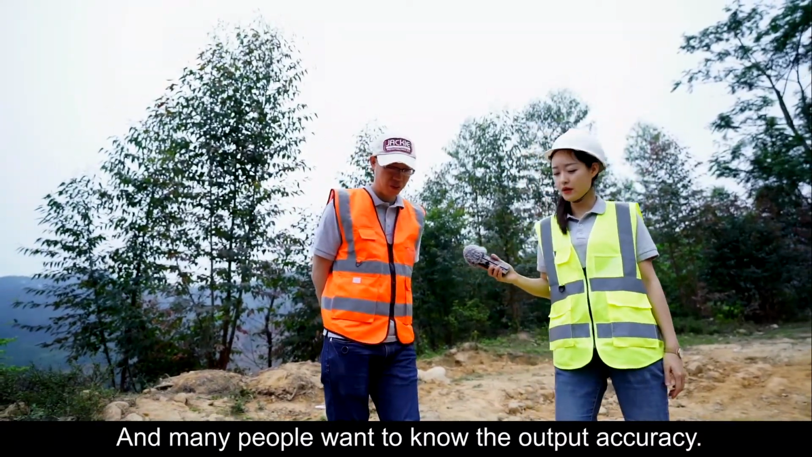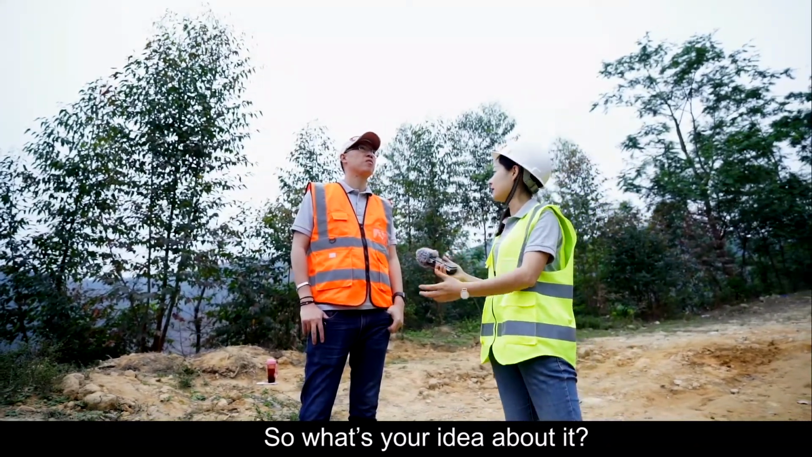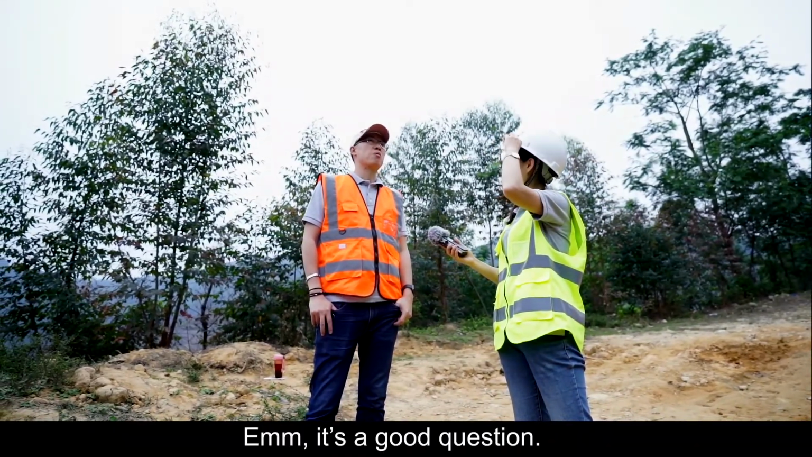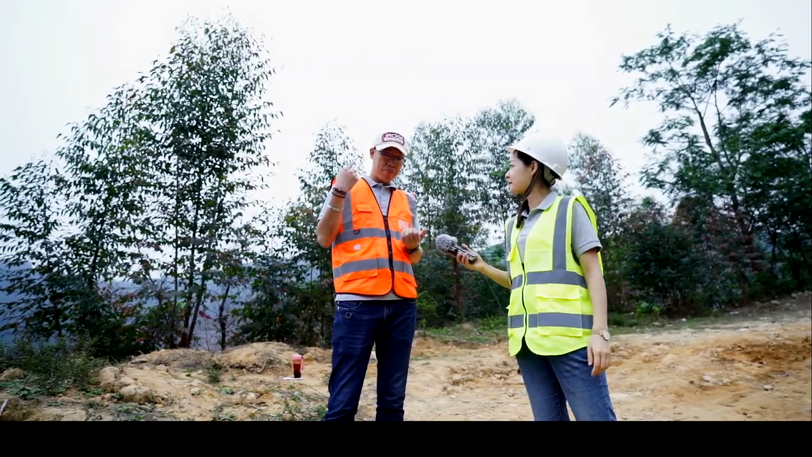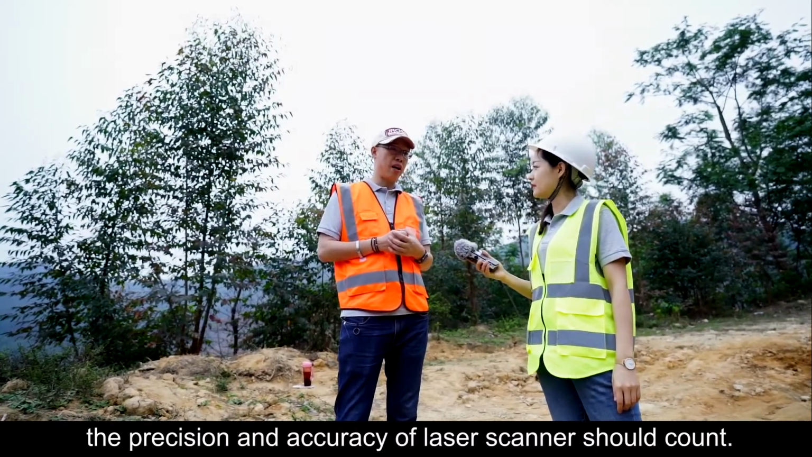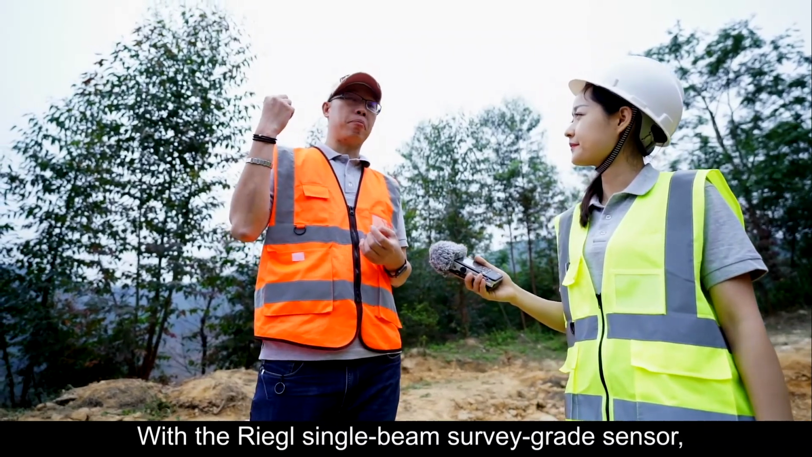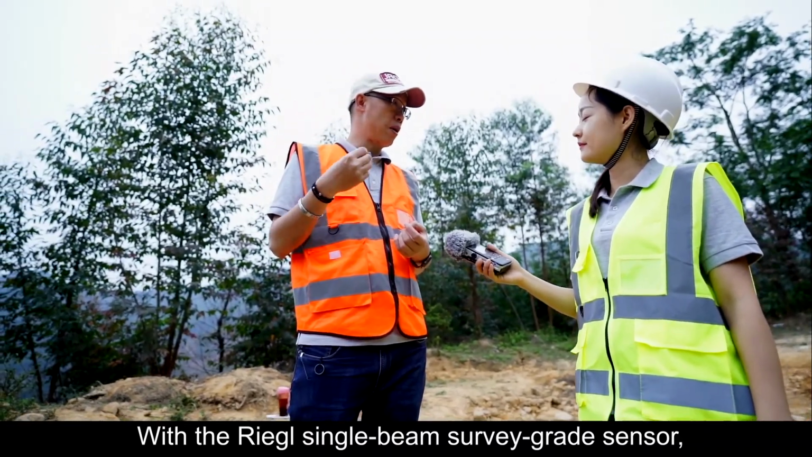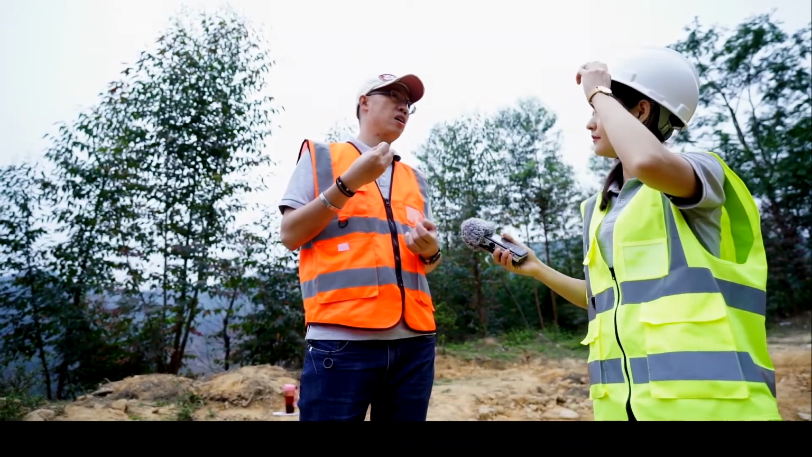And many people want to know the output accuracy. So, what's your idea about it? It's a good question. Well, first of all, the precision and accuracy of the laser scanner should count. With the Riegl single beam survey grade sensor, we can expect 1 centimeter in accuracy.